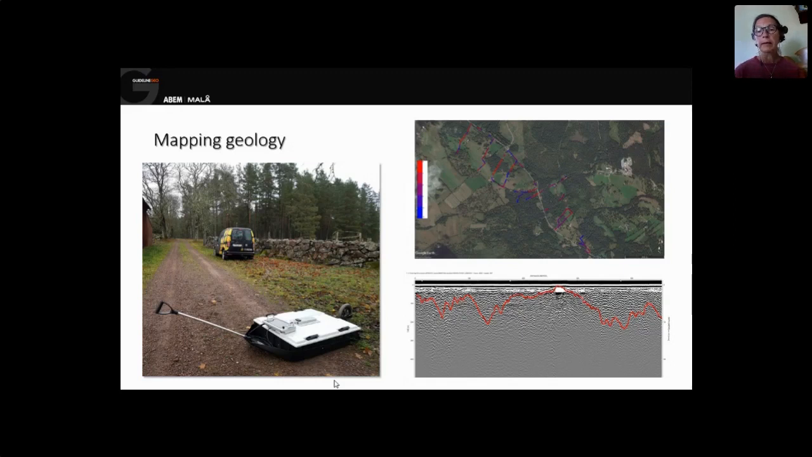But this work took 1 day in the field, so it's quick to get an overview over the geological conditions with the ground penetrating radar. So you can take a decision on whether to continue or try to find another spot for what you want to do.